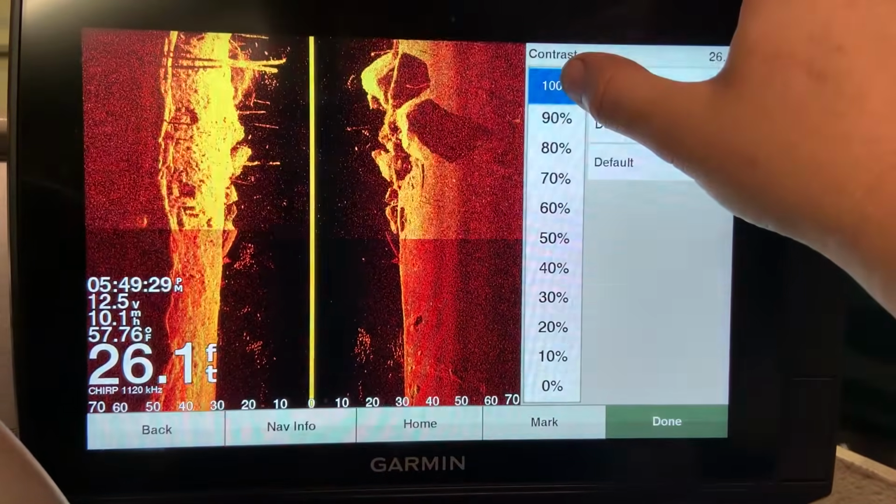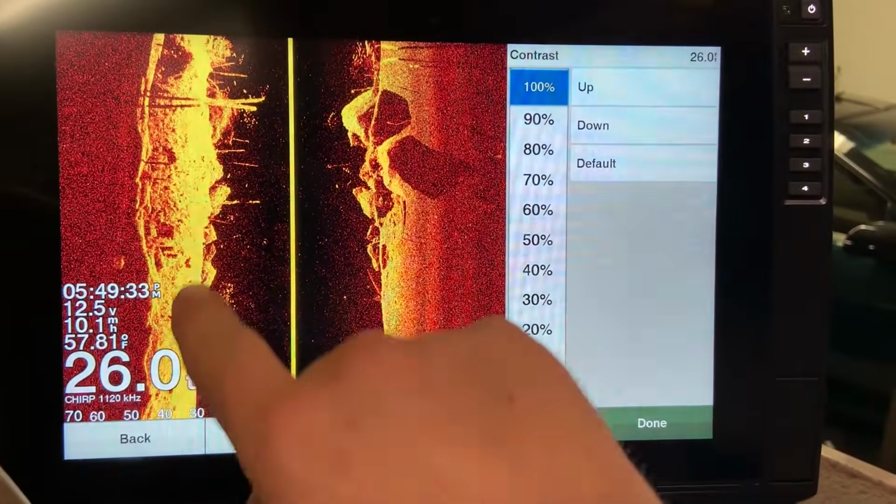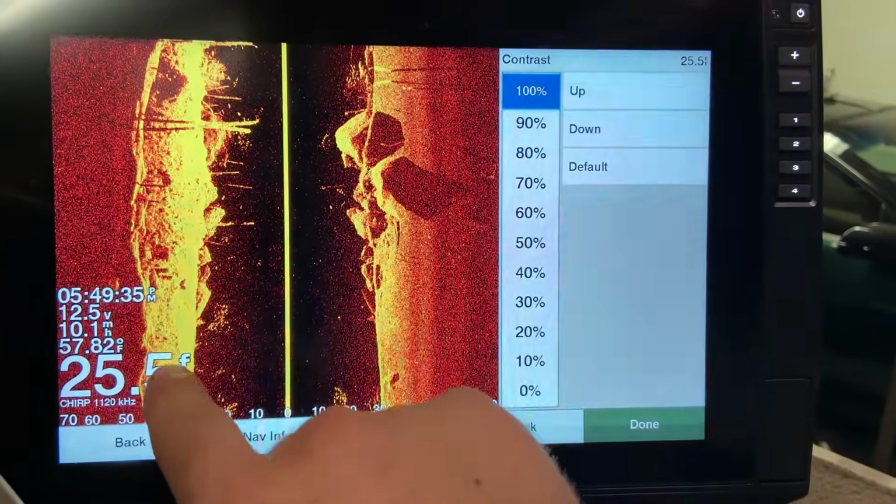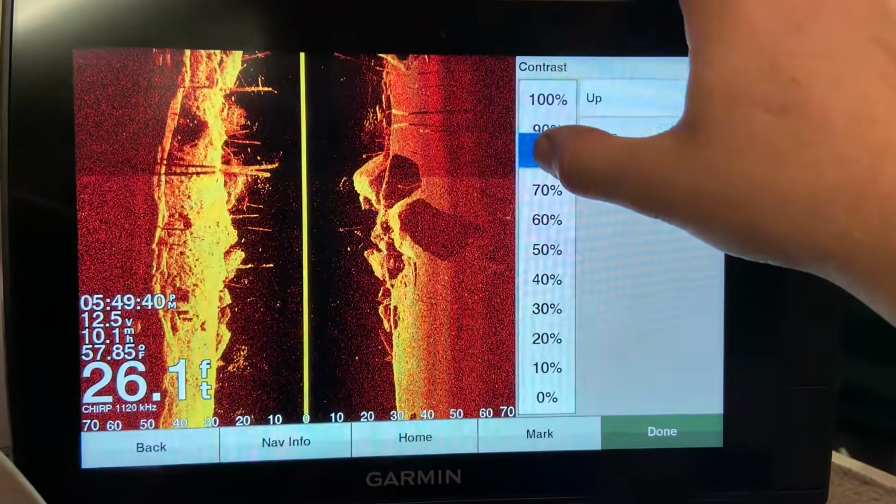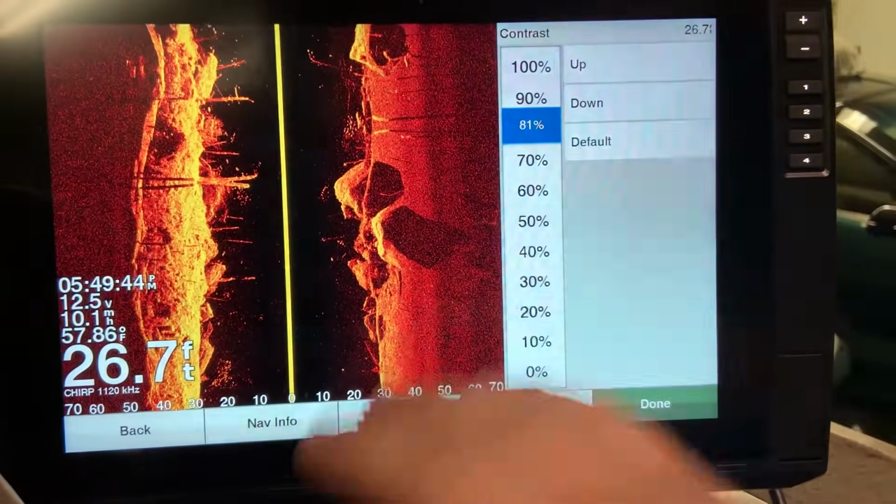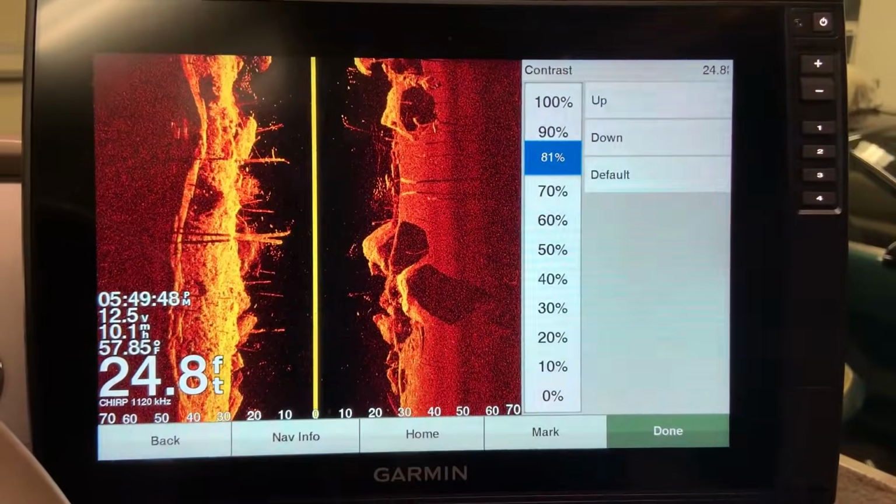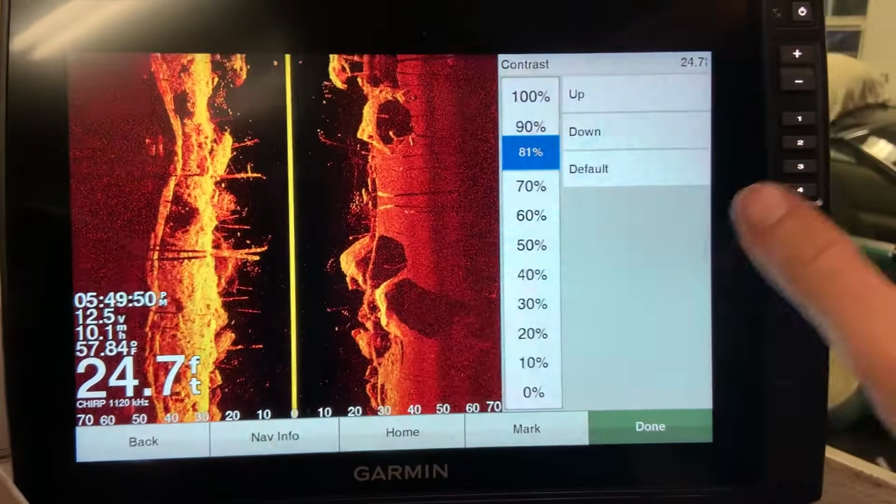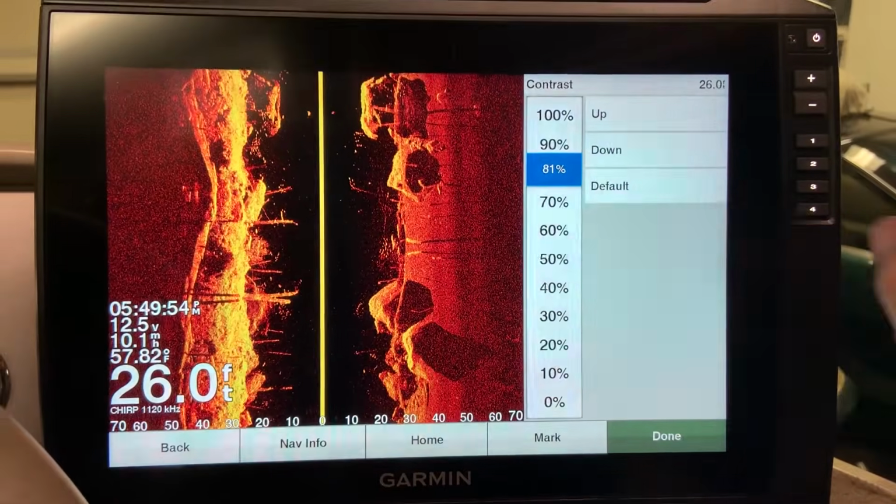The more contrast you give it, the brighter things get, and you start to lose a little bit of detail in here. And this is the setting that I change most of the time while I'm out on the water. It can even change hourly while you're out on the water, different depths of water. This is the setting that I change 99% of the time. I leave everything else the same. And here is what I'm looking for.